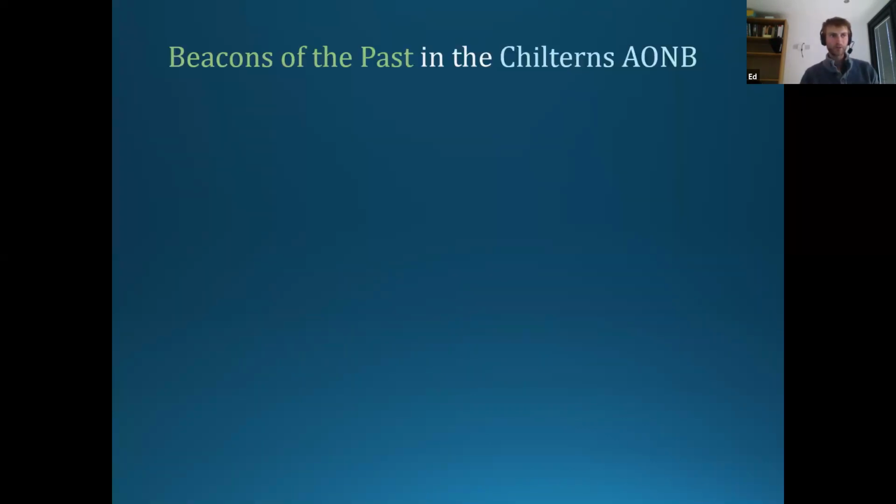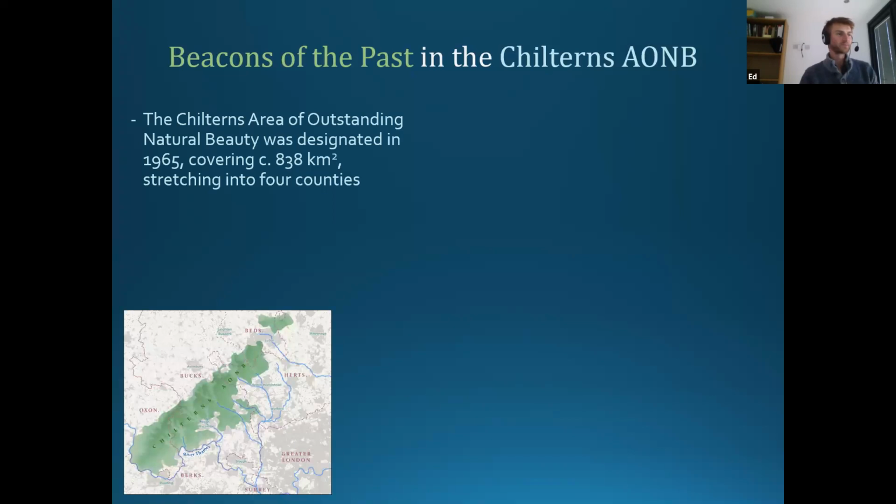Just to start with a quick introduction to both Beacons of the Past and the Chilterns, in case any of you are familiar with neither. So the Chilterns AONB, the Area of Outstanding Natural Beauty, was first designated in 1965. So we've been in existence for 55 years now. The AONB covers roughly 838 square kilometers. It's not one of the largest protected landscapes in the UK, but certainly up there. We stretch over into 4 different counties and border another. So we have bits in Oxfordshire, Buckinghamshire, Bedfordshire, and Hertfordshire, and then we have a long border with Berkshire as well, just on the other side of the Thames from us.